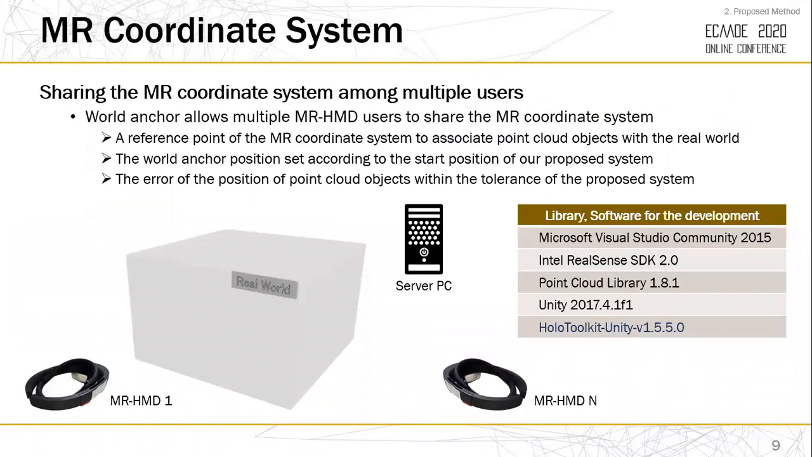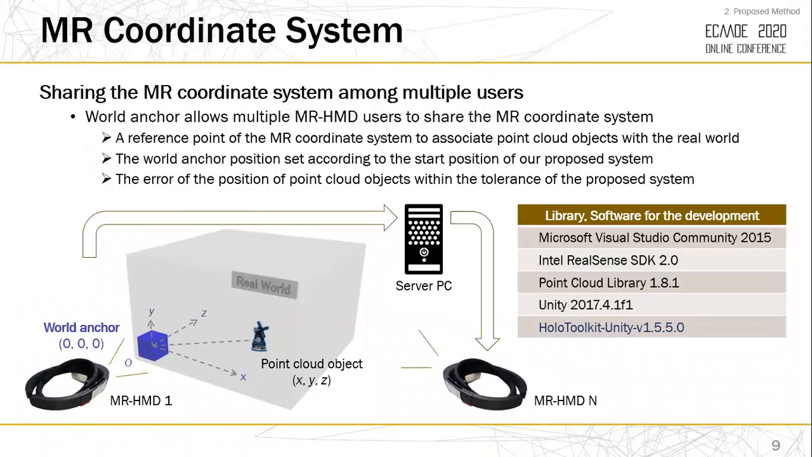We applied the world anchor to share the MR coordinate system among multiple users. The world anchor is a reference point of the real world. When our proposed system starts, a world anchor is put out according to the start position. And then the world anchor is transferred to another MR head-mount display by a server PC, and this MR head-mount display has the same MR coordinate system. We measured the error of the position of point cloud objects between two HoloLens, but the error was within the tolerance of our proposed system.